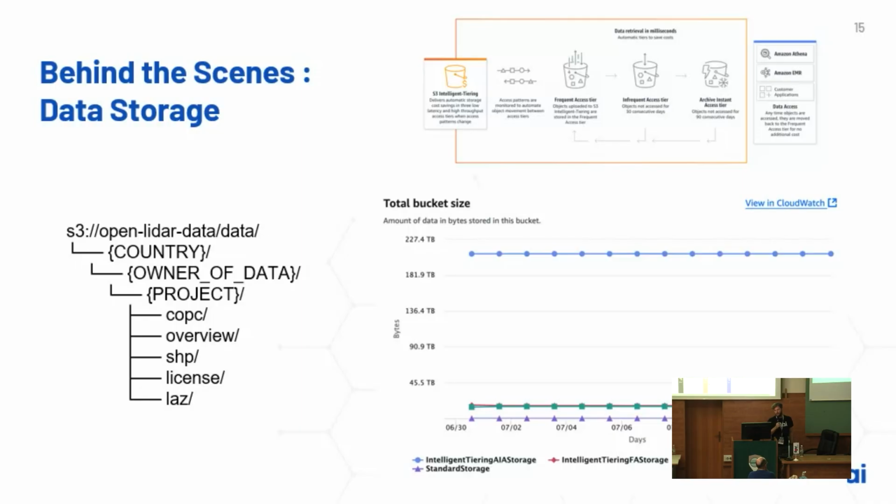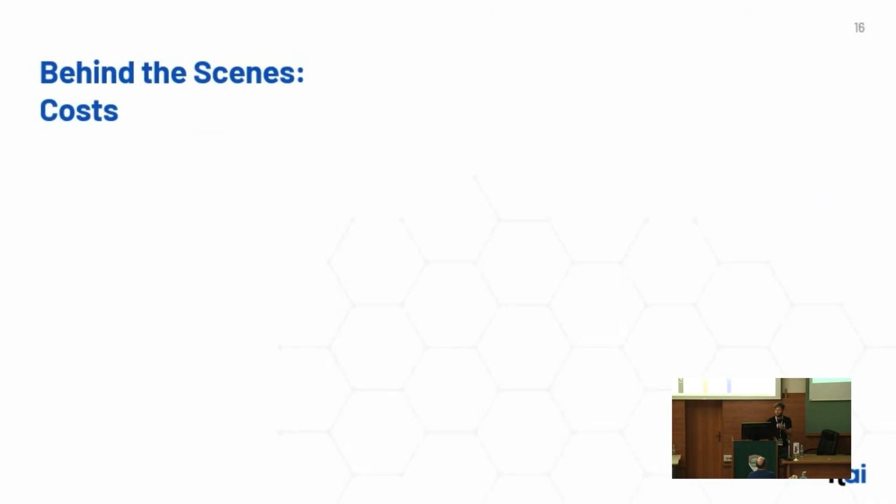So just roughly about 10% of our data repository is always in frequently accessed storage. Another 10% is in the infrequently accessed, and then all the other is in archive mode. Although even if they're in archive, AWS guarantees millisecond access also to those archived files, so this should not be a problem.